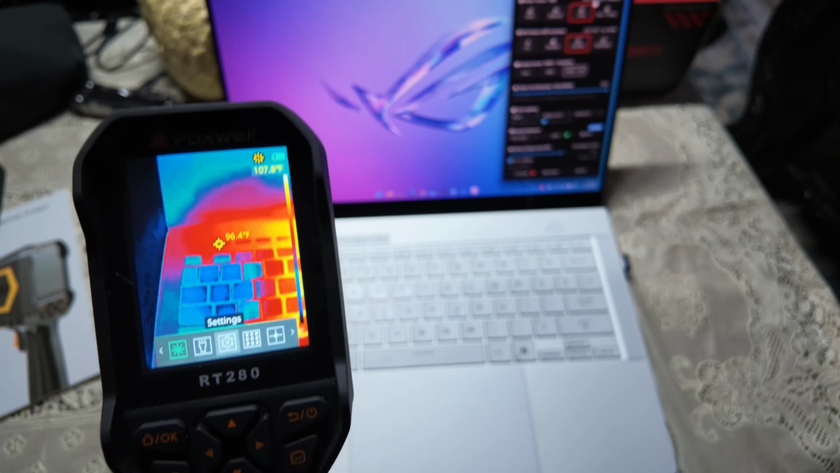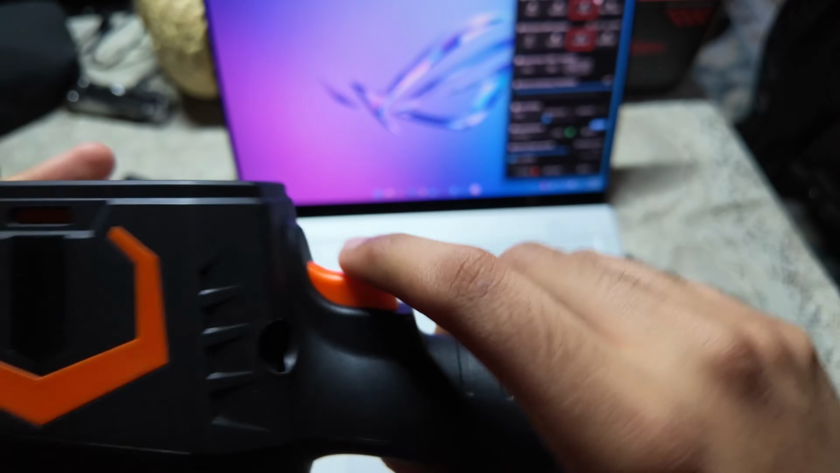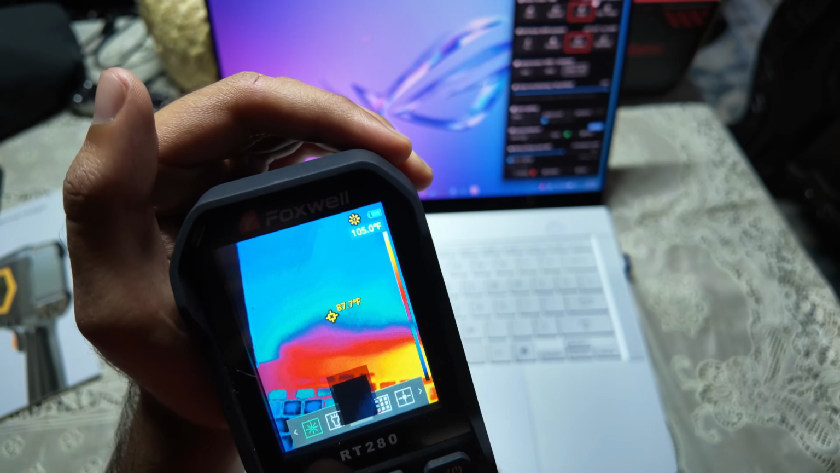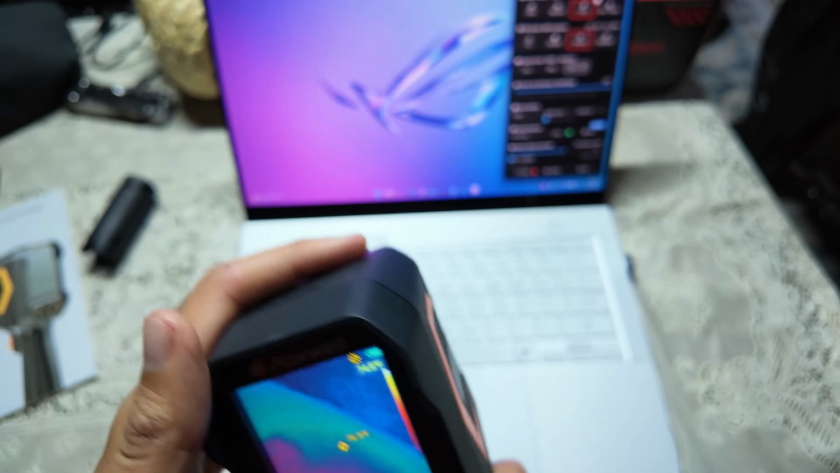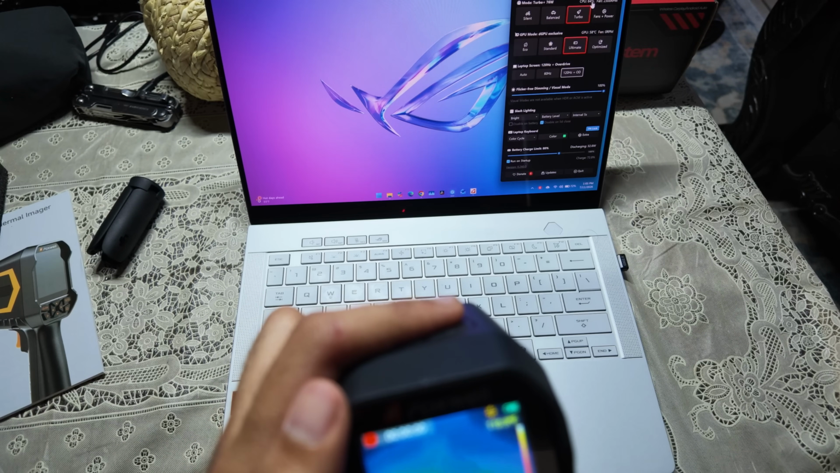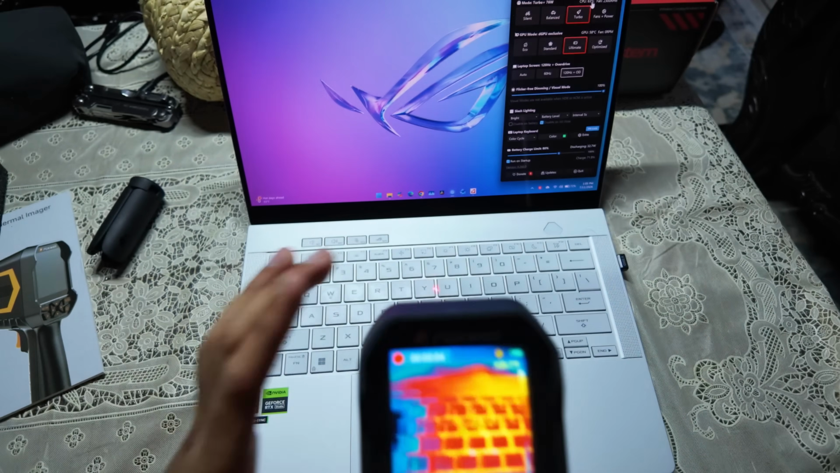And of course, if I need to take a picture of this, I can come over here and press once, and there you go. It has just taken a picture, and I can press over here to save the picture. But if I want to record a video, I can come over here, press and hold. And there you go, you have the red icon on top. This means we are currently recording our video.